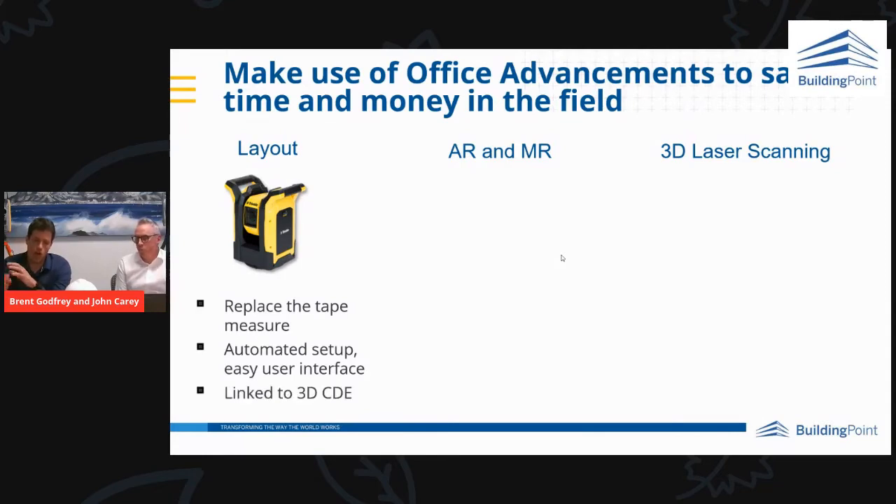They are linked directly to the common data environment that you use, your Trimble Connect, and linked to the latest revision of the 3D model. You don't have to be a surveyor, or understand how to use a robotic total station, to use one of these tools. It replaces the tape measure, and replaces setting-out errors in the first place in the field.